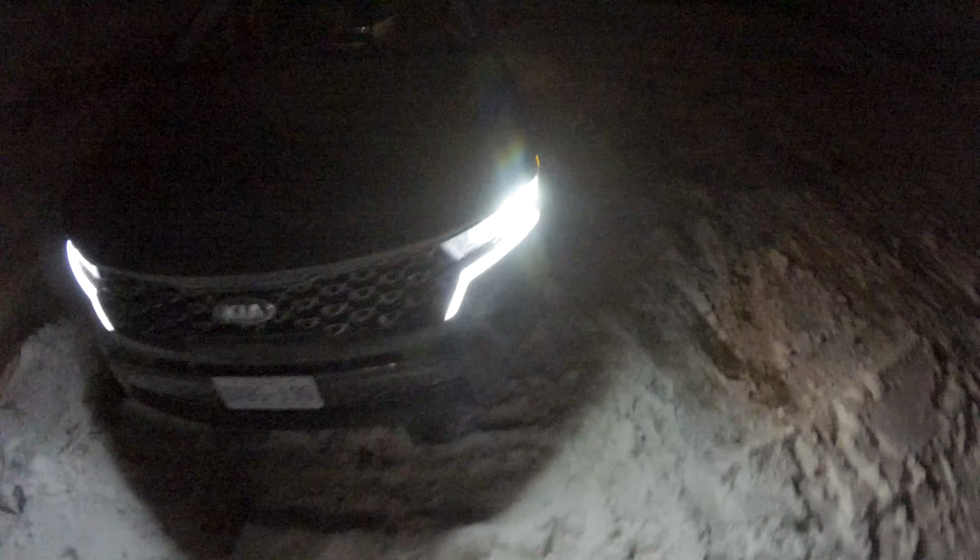Well, for the most part, I'm going to be quiet and we're going to get in this Kia Sorento. Actually, let's do a remote start. So we just lock it and hold the button here on the side. Very timid, as you can see. 2.5 liter turbo inline 4.